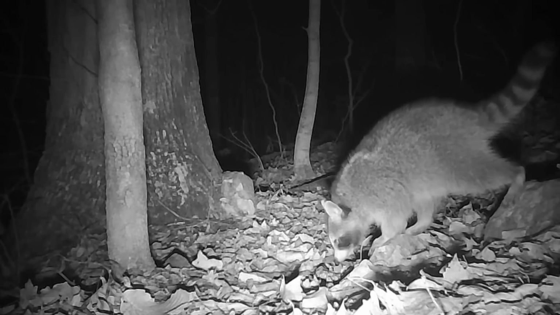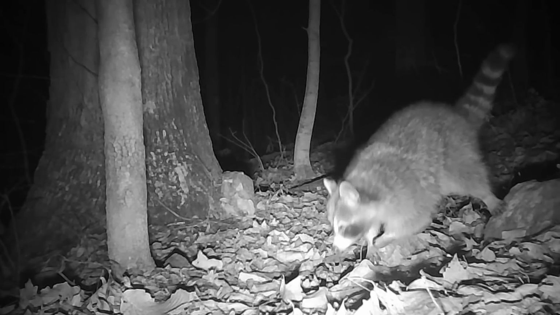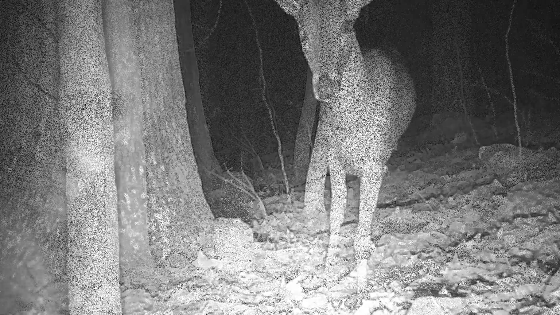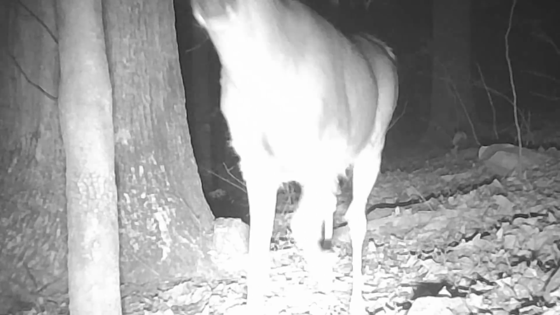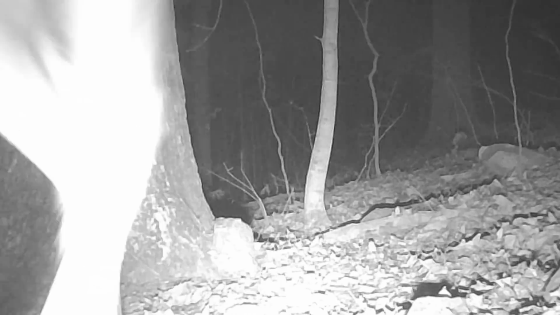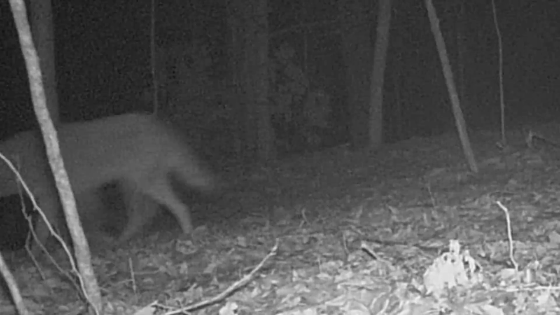And these old coons, they just pouncing on something. No telling what he's got there. And there's a little old young buck, a little bitty spike moving through. But so is them old coyotes. They're just waiting to jump on something.